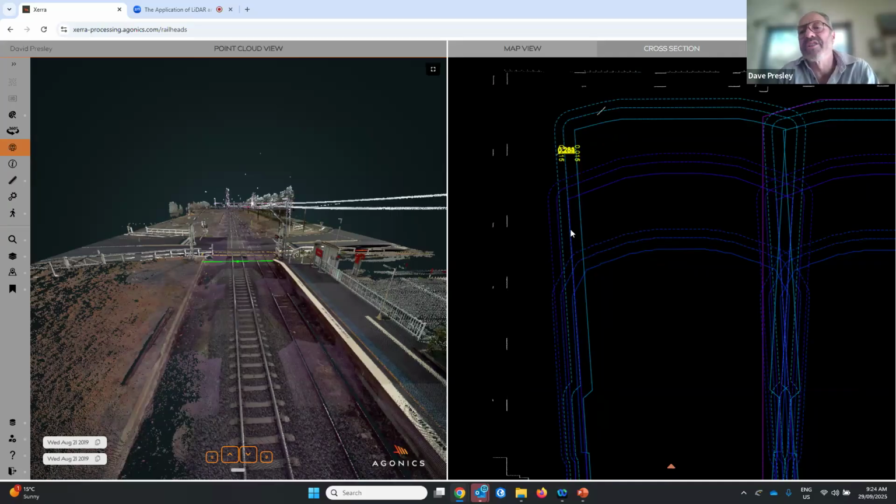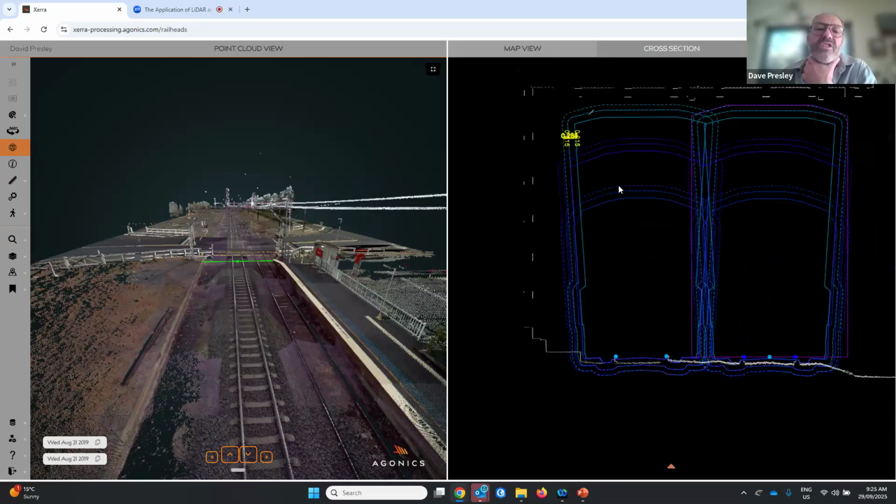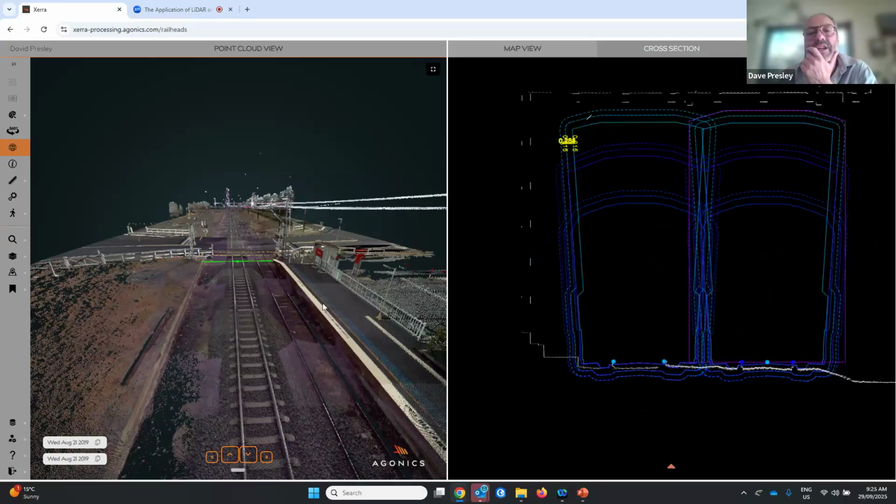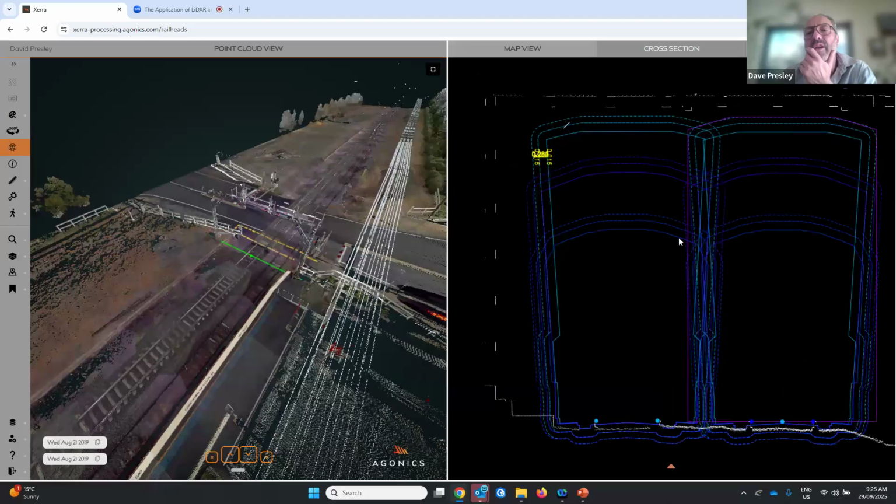And this just helps railroads monitor changes to the network if that track happens to change location or if there's, for whatever reason, extra cant introduced. So that's an example of using a LiDAR point cloud for a network-wide clearance assessment.